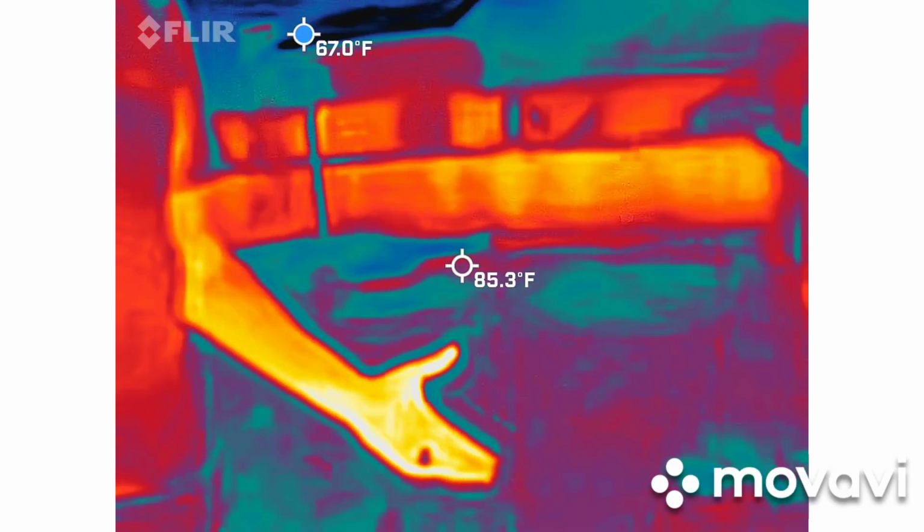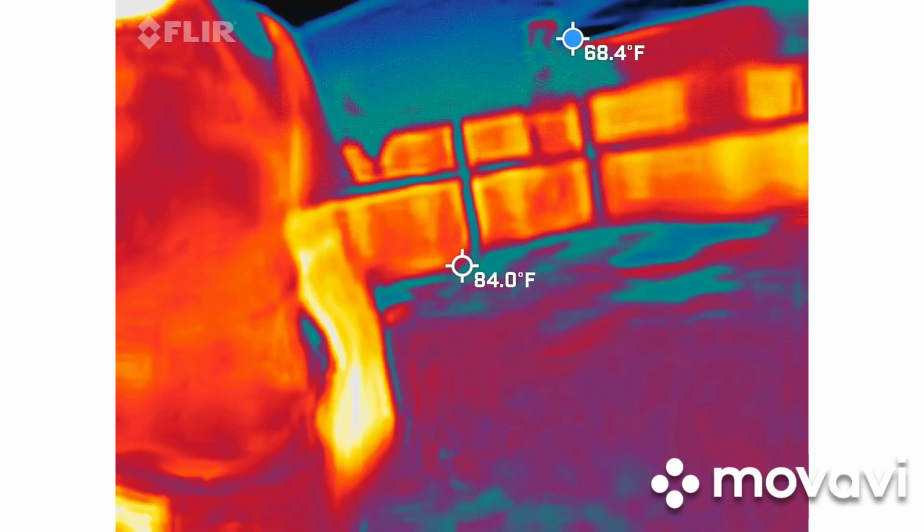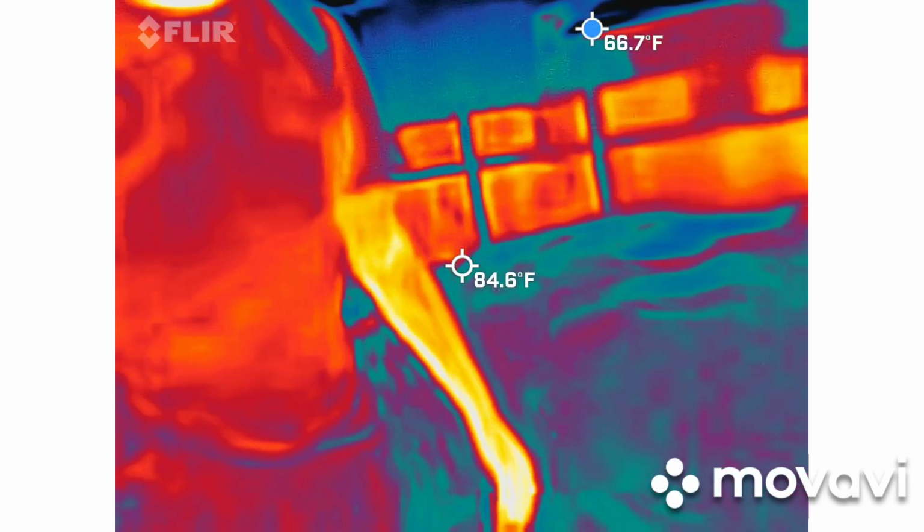I've had 2 instances now in the past 6 months. Somebody's right leg immediately starts hurting. The minute they get in here, we leave, they're perfectly fine. Very weird.